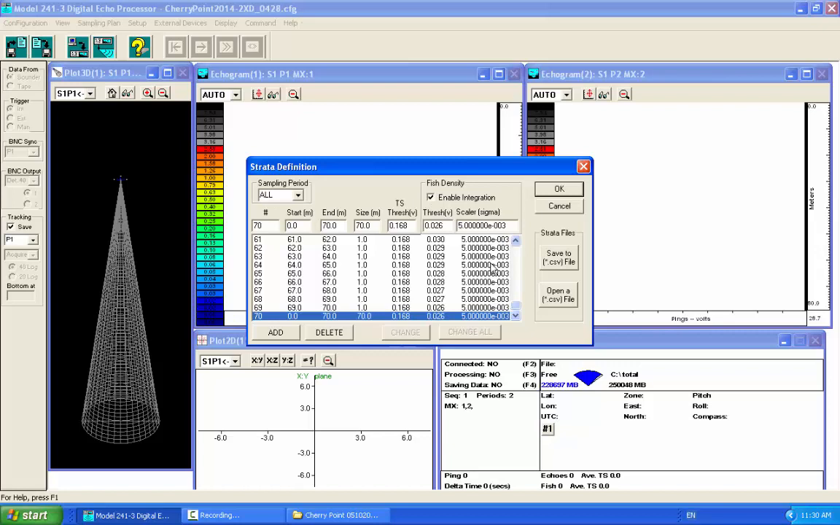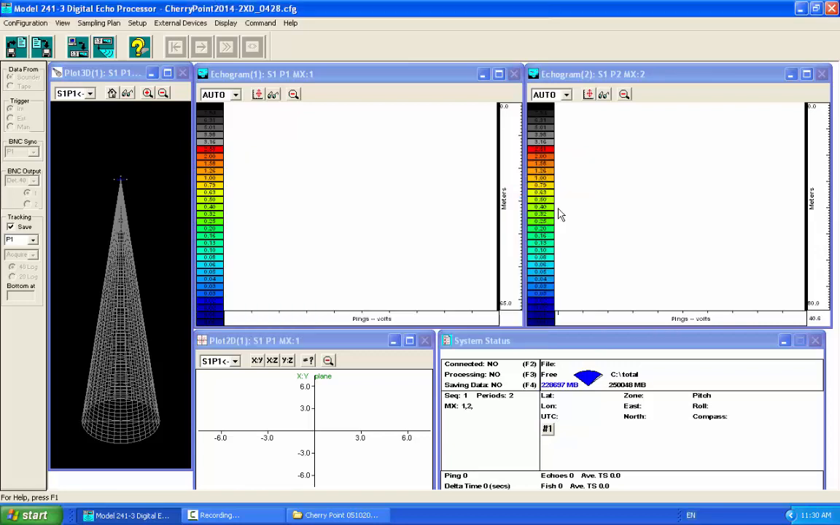These thresholds to the right and the scalars just apply to echo integration. For most people, if they're just doing simple strata, you can just key in any changes, but you can port these out to Excel and change them and bring them back in also if you're doing something complicated.